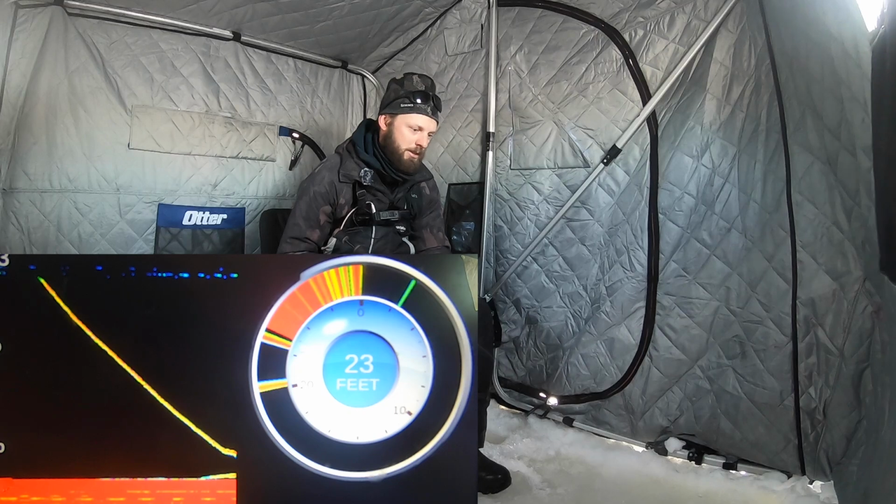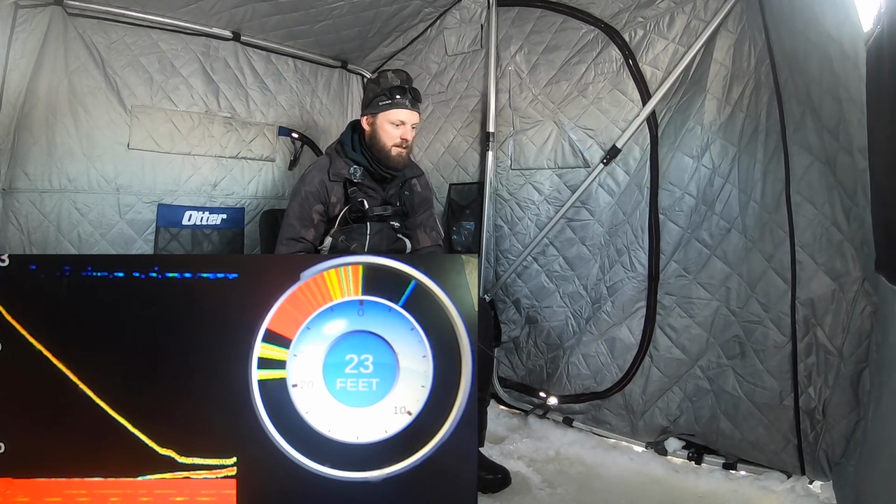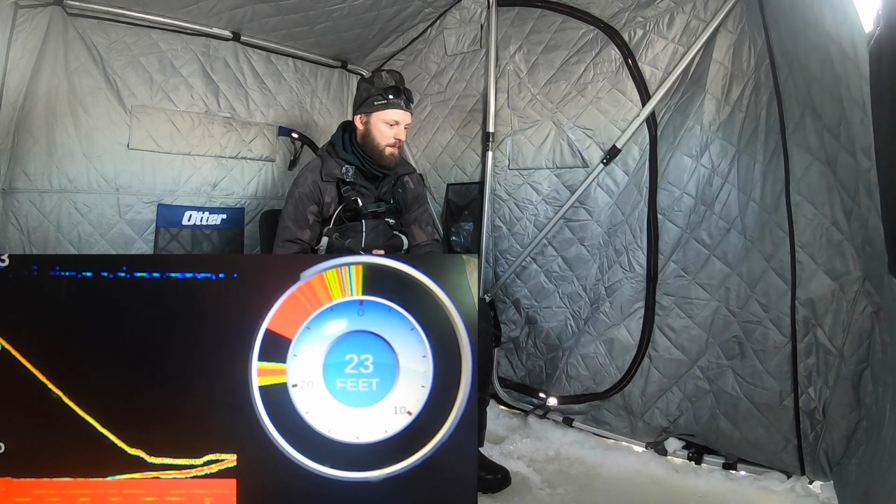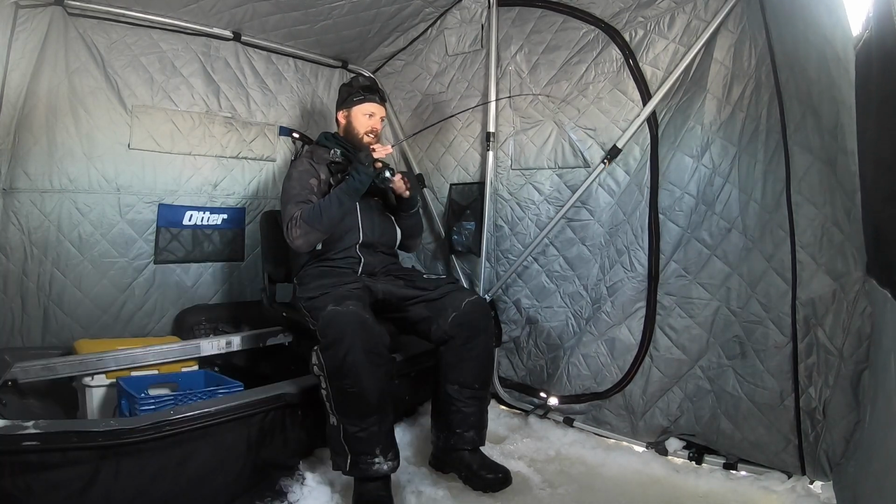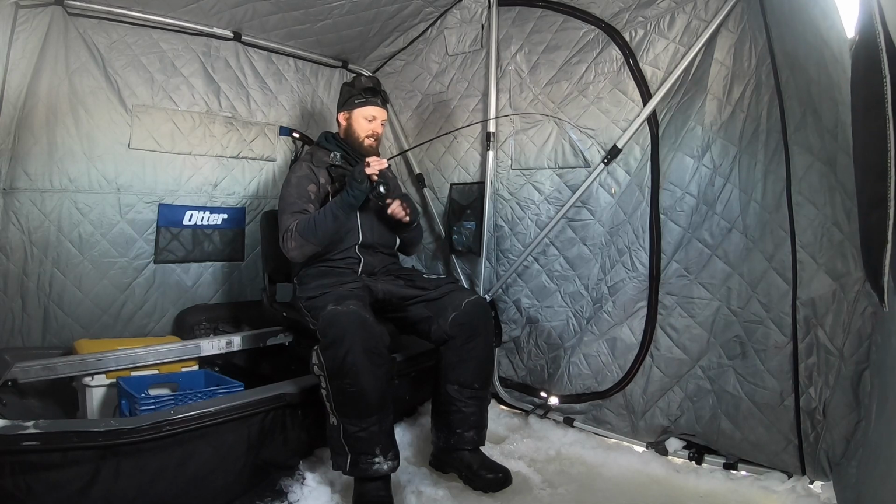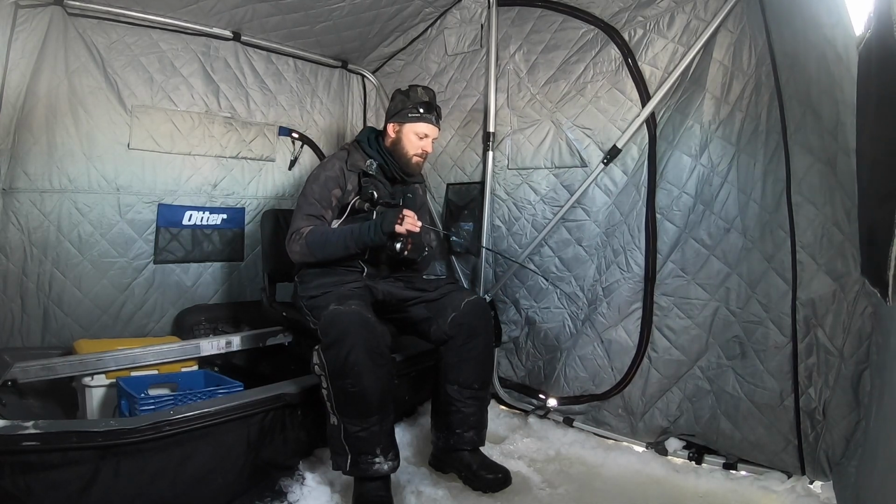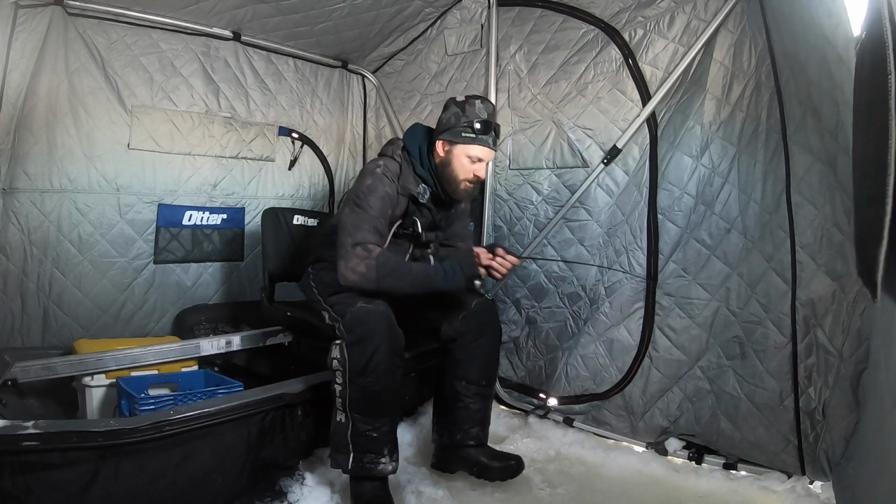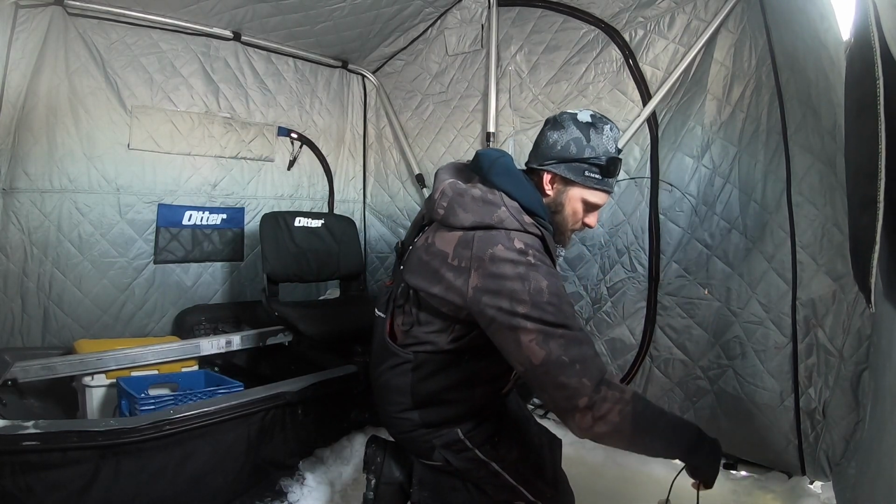See, I got, oh yeah, here we go. Flickering on the bottom, drop the jig down, get him to engage. He's all fired up. Right there. Feels like a halfway decent fish here. Man, when they actually get to engage and start shooting up, they are pretty much all over it. Not too bad of a fish right there.